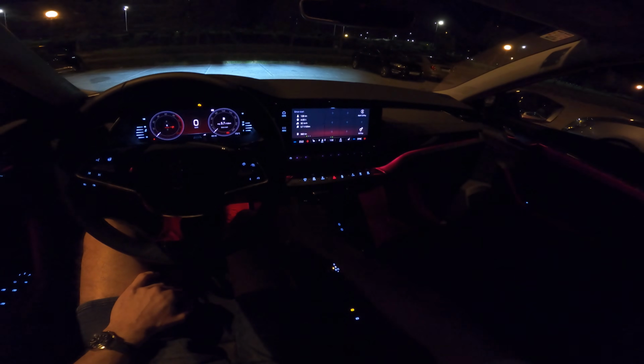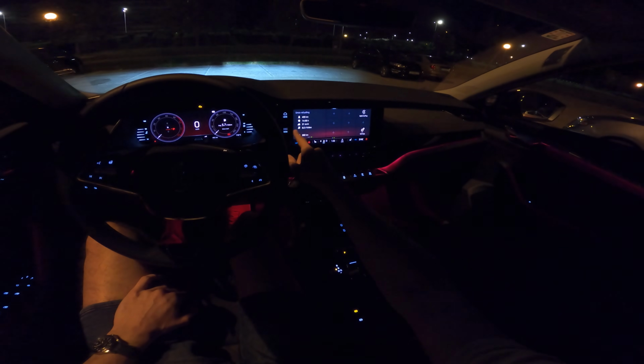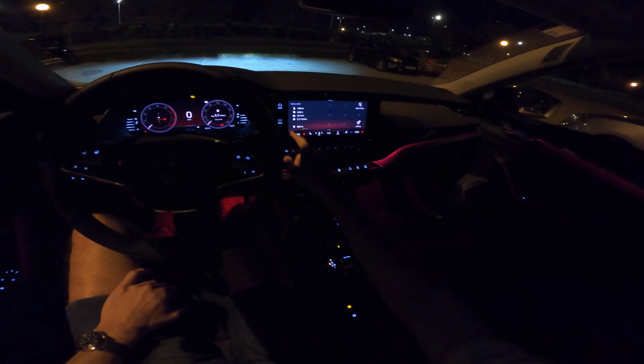Yeah, let's talk about fuel consumption. We have here since start 5.7, long-term 6.2, and then since refueling 6 liters. I think that's pretty good. You also have it in the bubble in there.